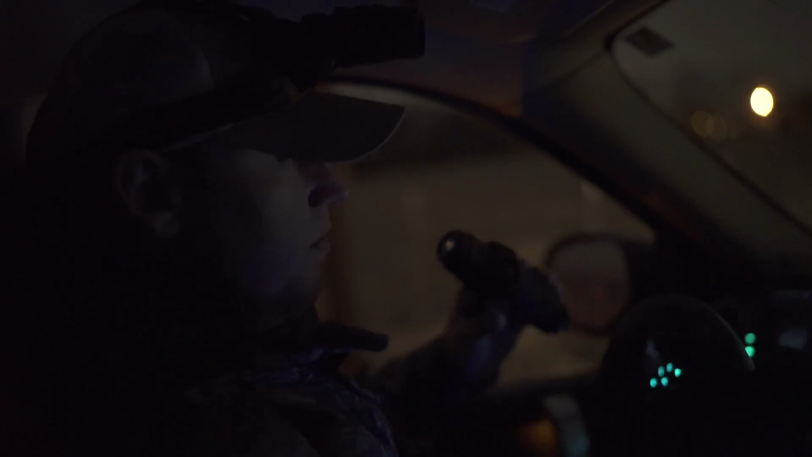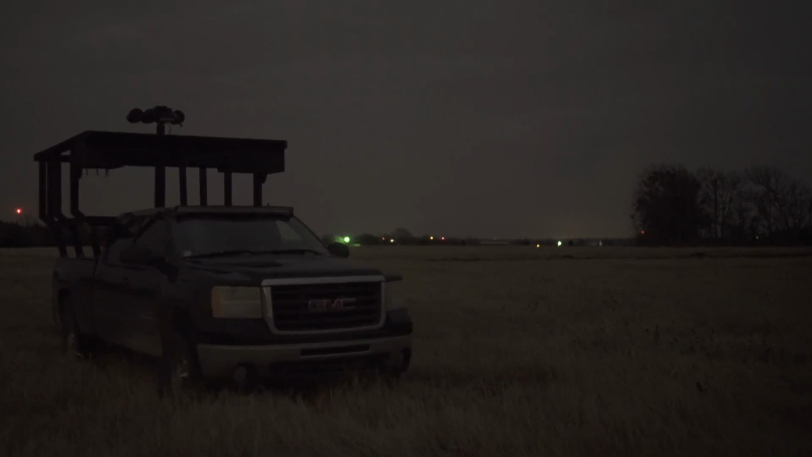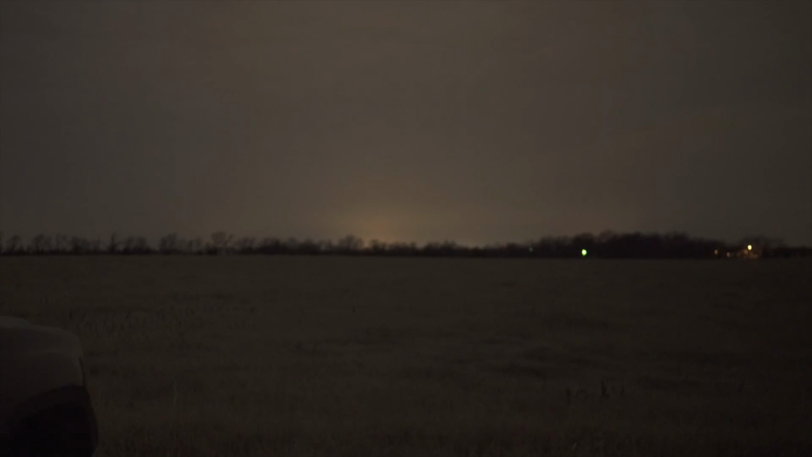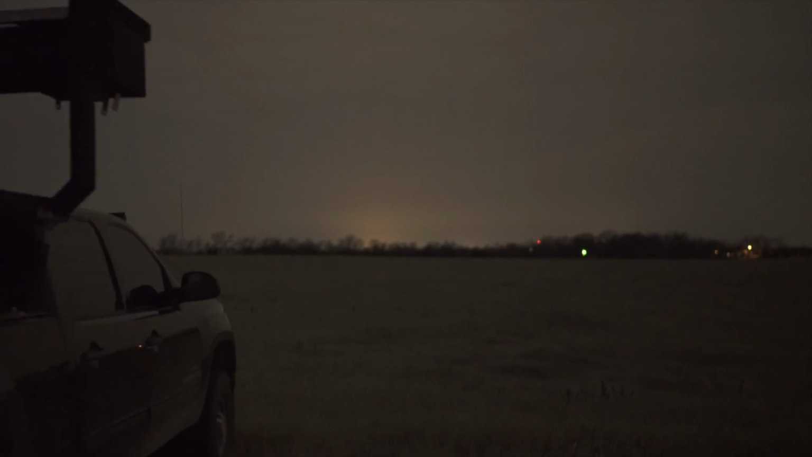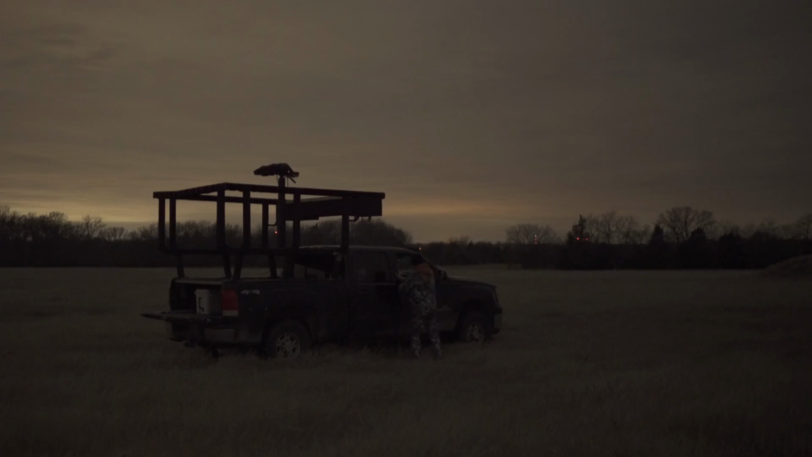We got this place where me and Jared slipped out into this field. The landowner's been wanting us to kill every pig we see, including every one that we don't see. We were rolling through here with a thermal and had 2 big old pigs sitting right out in the middle of this field. We killed one of them, shot it 3 times, and never found it until the next day, and the coyotes had already started eating on it. So there's a pretty good chance that there's going to be some coyotes somewhere close by.